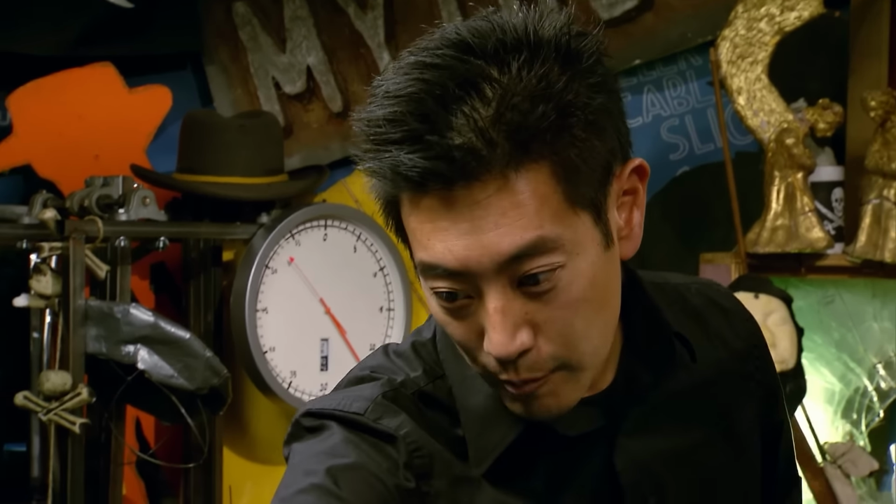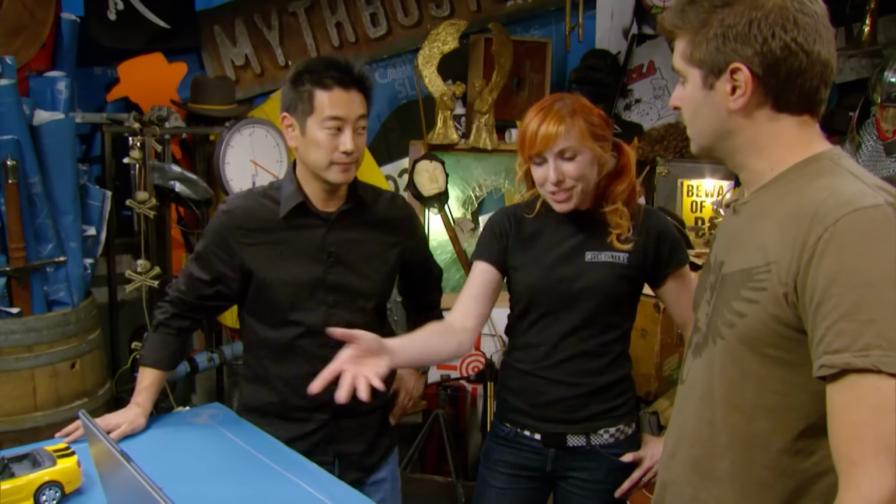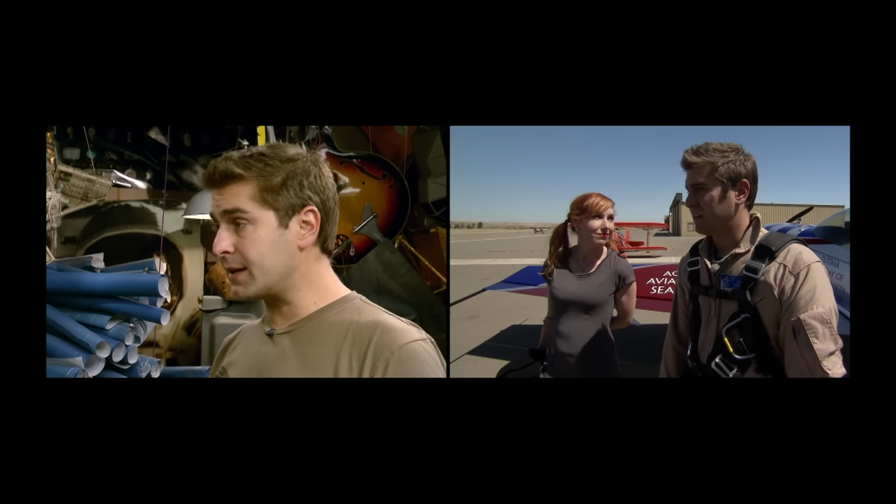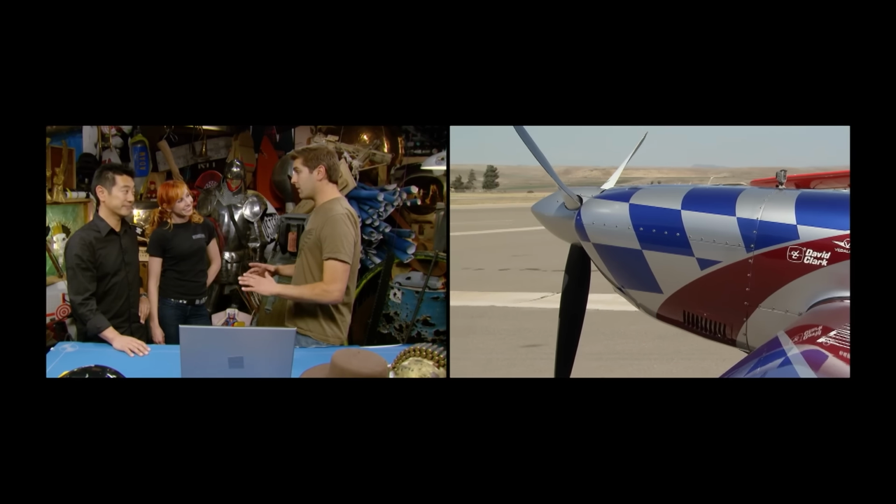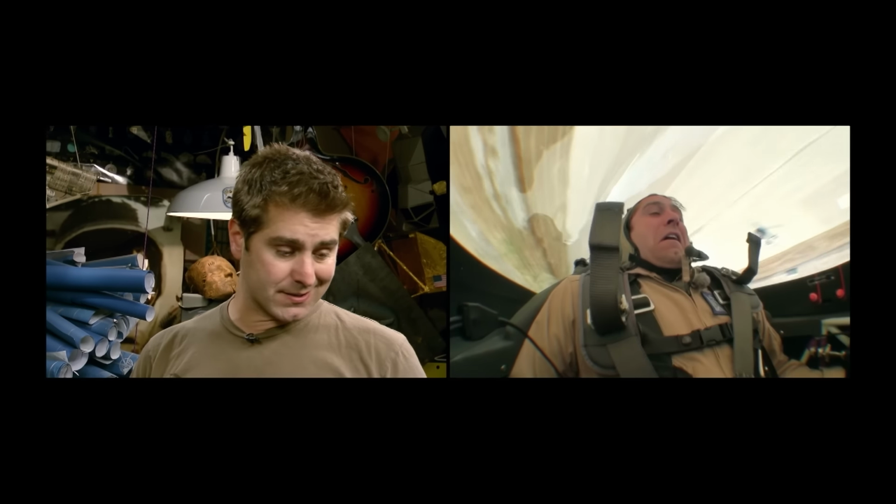Yeah, but check this out. Before each of the big stunts, there was a slight drop in temperature in your feet. Yeah, but it's only a degree or 2. Before getting into the plane, I was actually terrified. And then before each of those maneuvers, I was dreading it. But I mean, such a small change in temperature, we can't call this one yet.